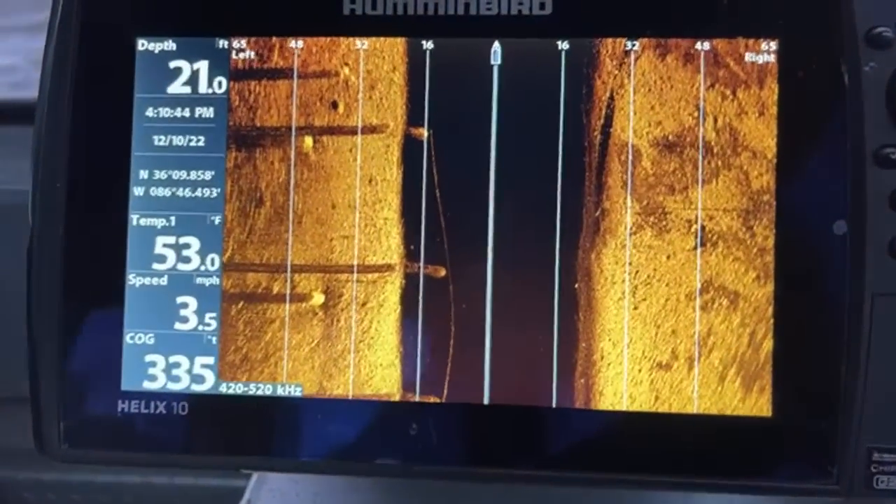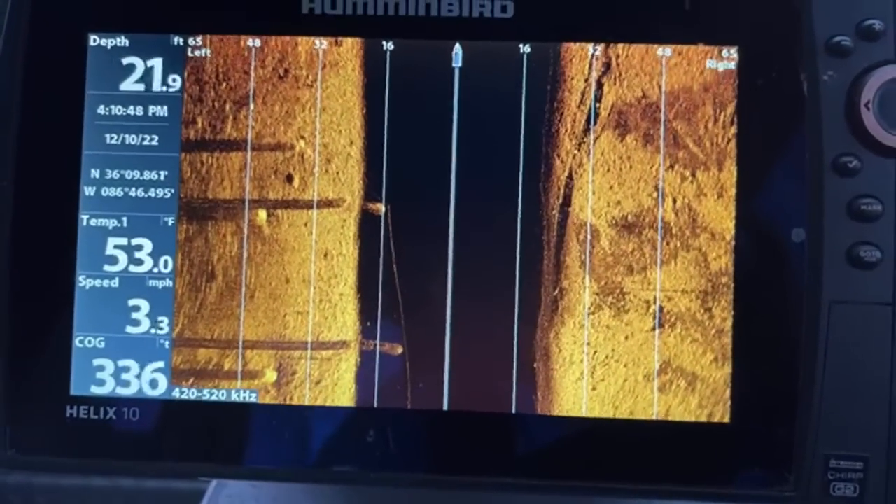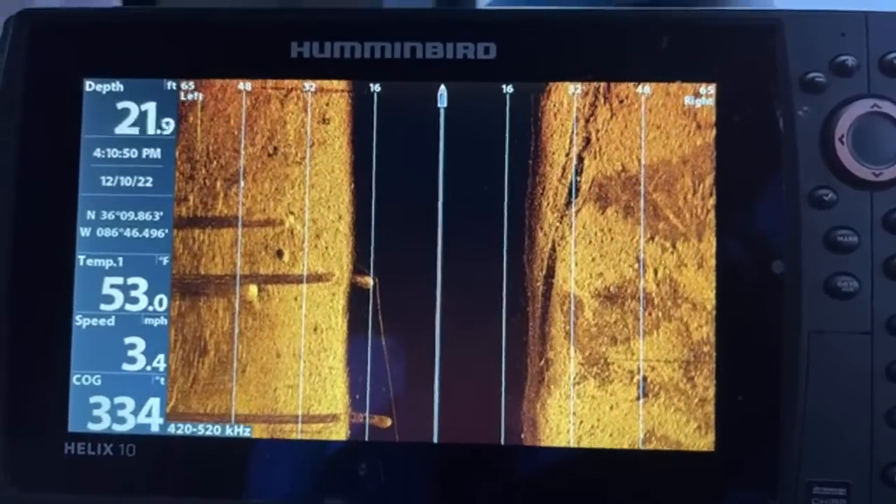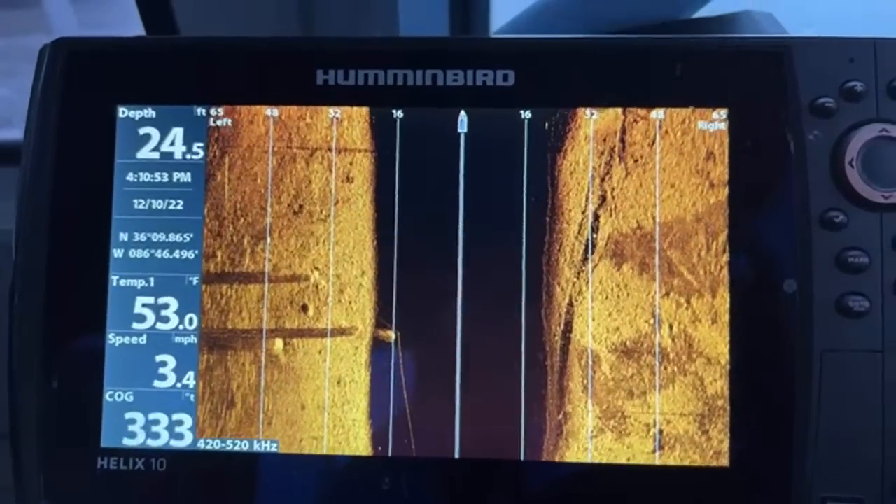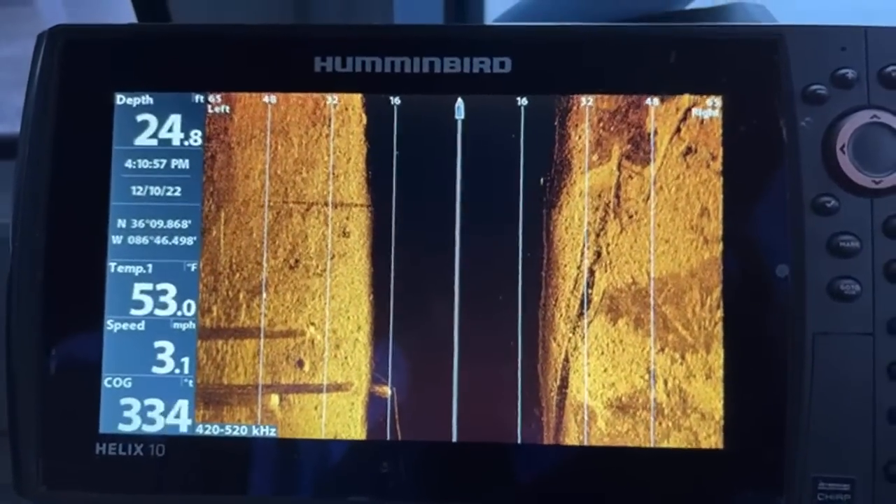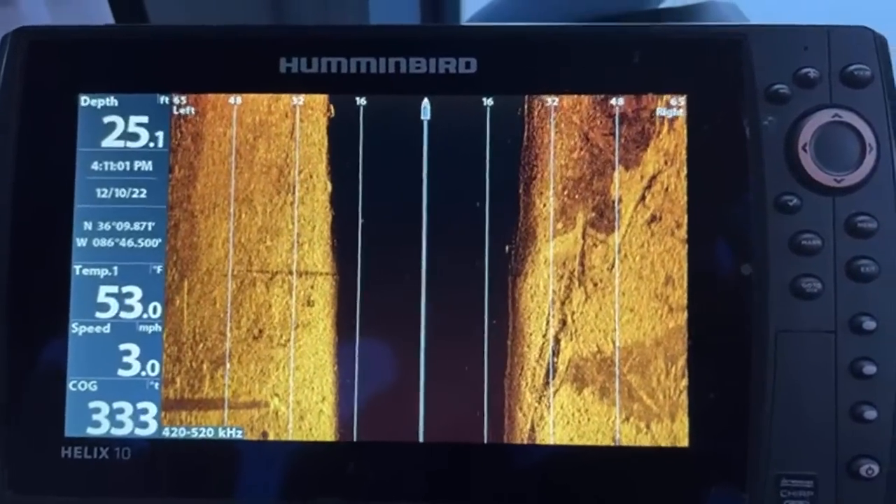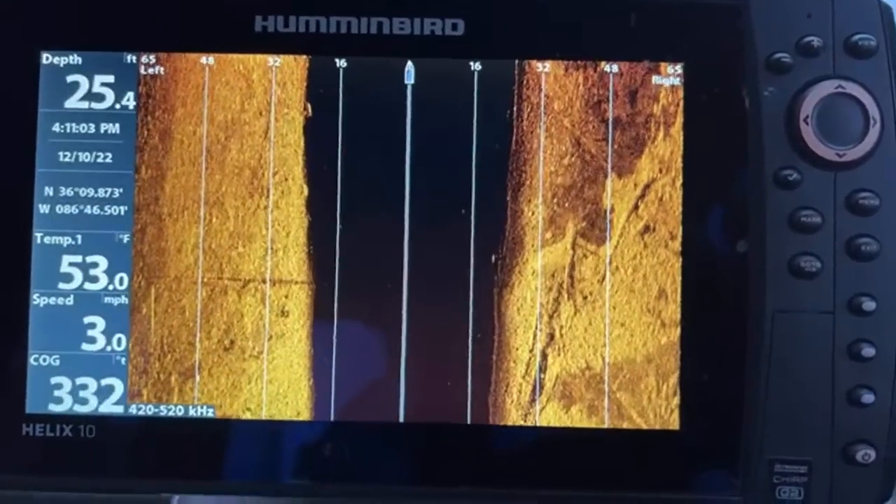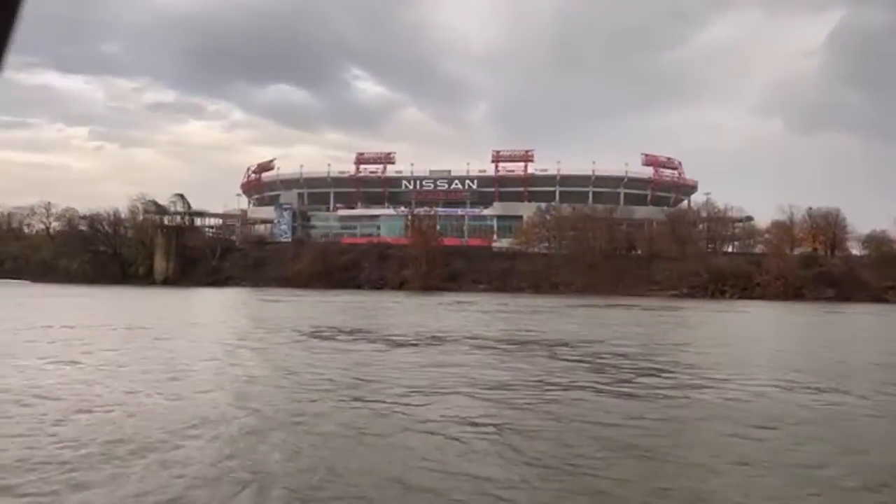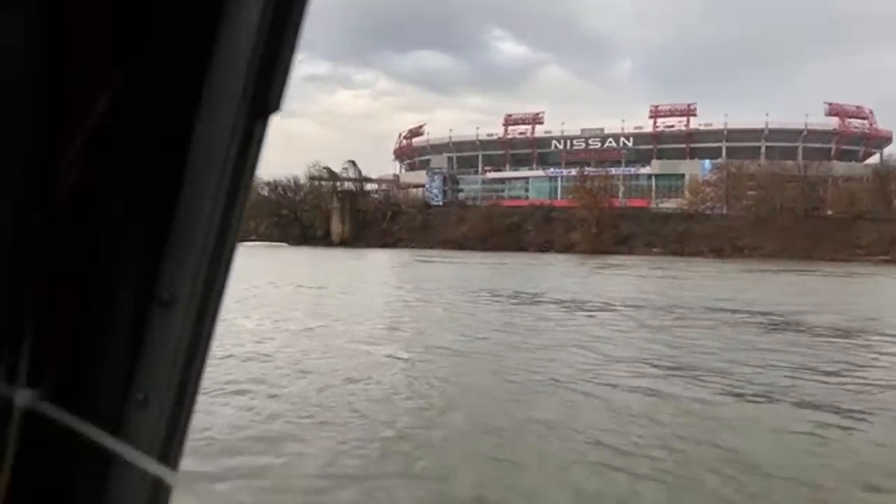Yeah. Like this boat was meant to be a fishing boat in Alaska, and then it was used as a search boat down in Texas and in the Gulf. This boat is perfect for what we need, the conditions that we put it in, not necessarily the propeller, but the boat itself is. Oh, it's a tank. There's the Nissan Stadium, home of the Tennessee Titans.